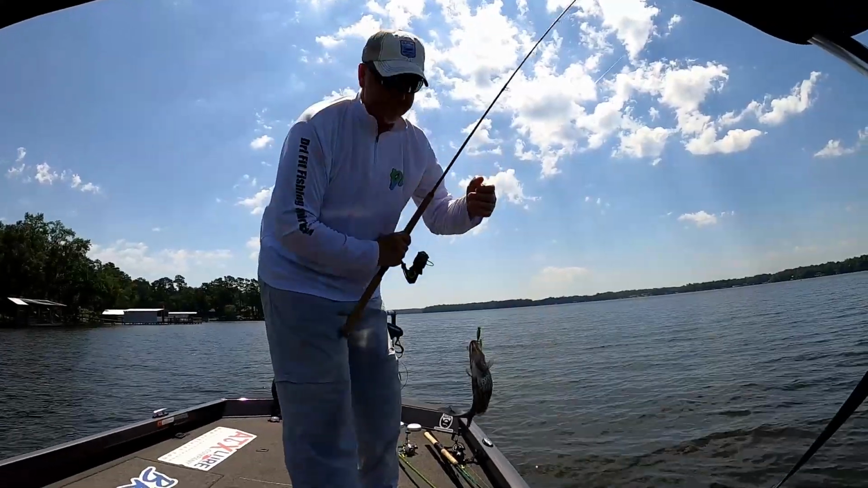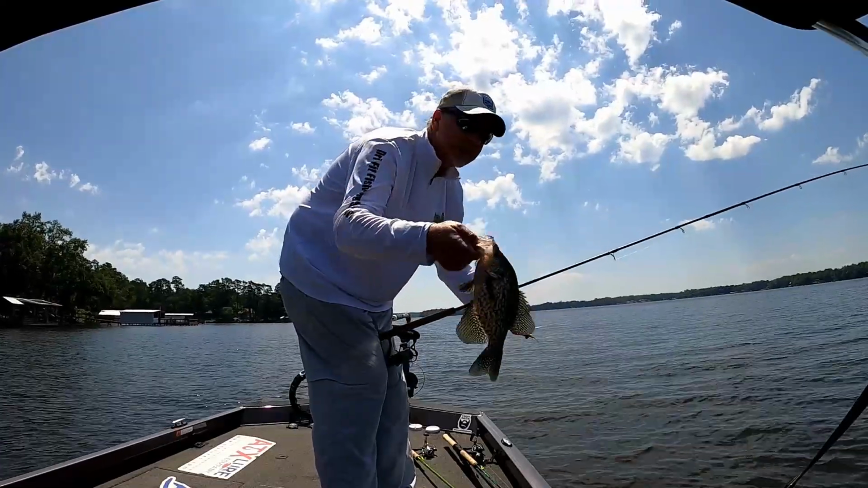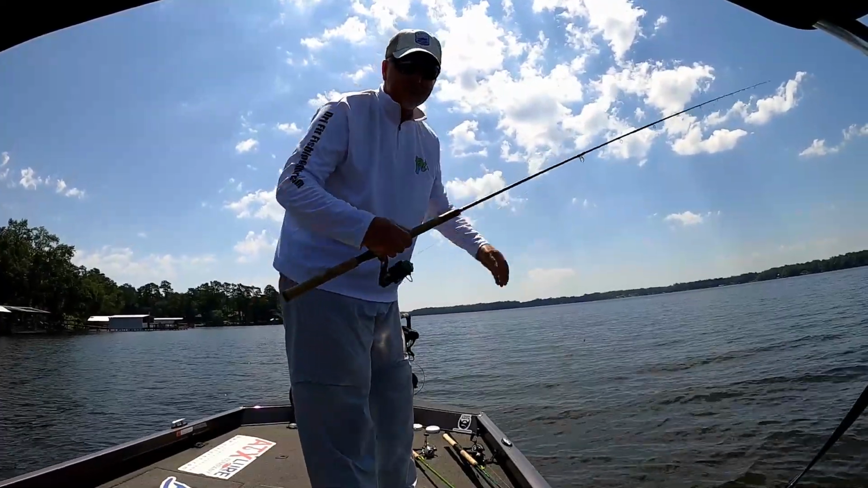There we go. Catch half the fish while I'm playing with the live scope trying to locate my bait. I just bite it anyway. Just goes to prove you don't have to have that live scope.